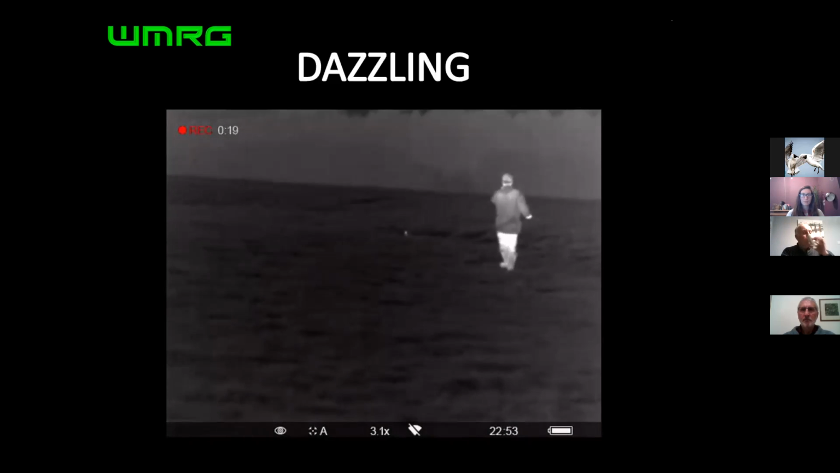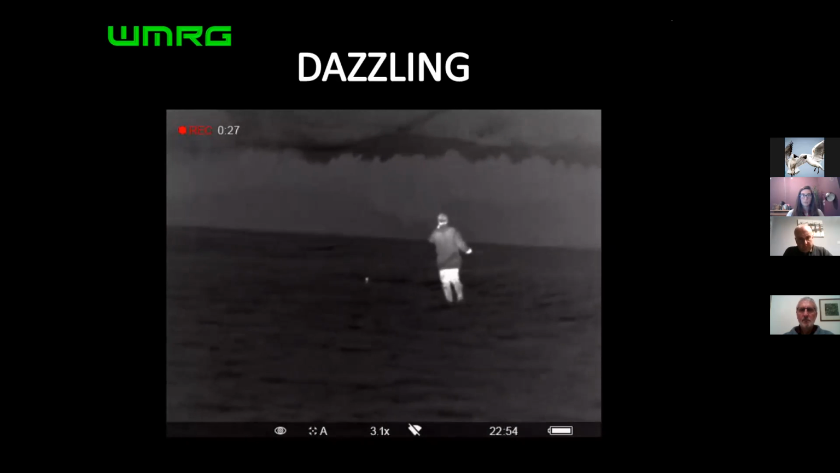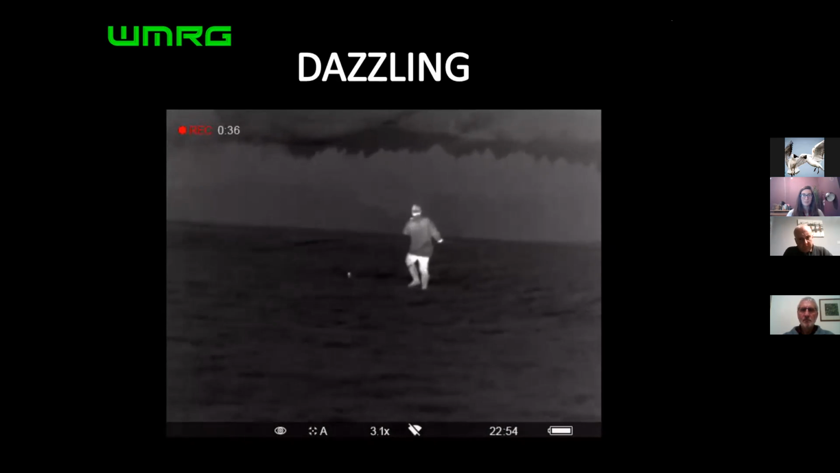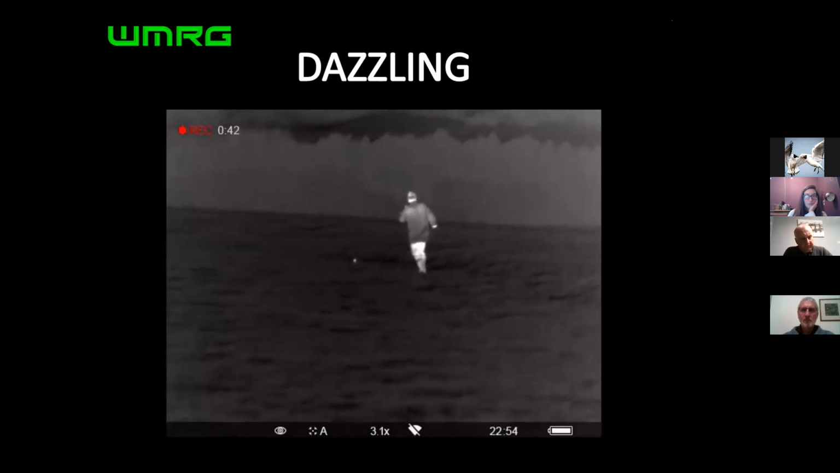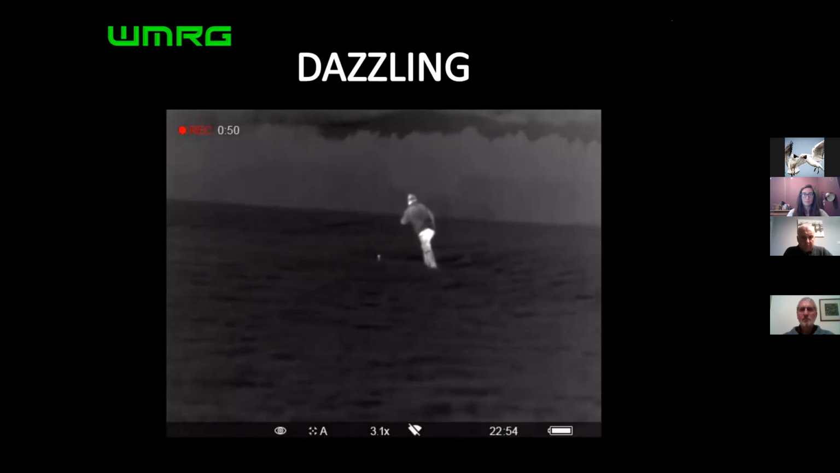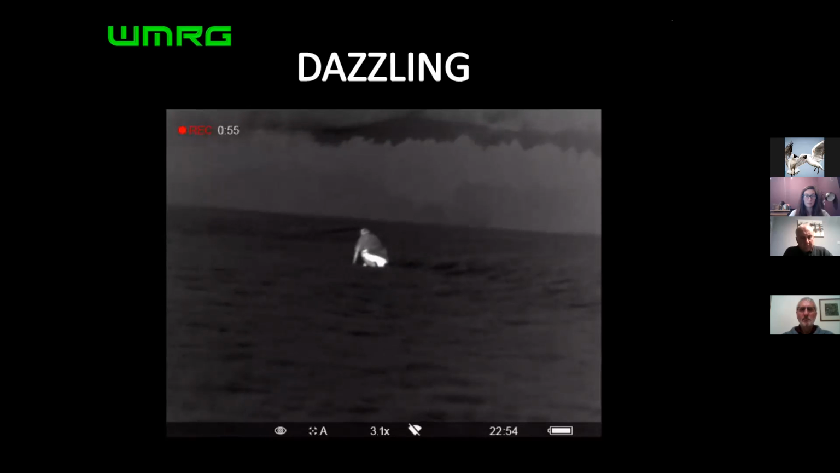So, dazzling. Now, for us, this has been a major game changer, because before thermal, I don't know if we were just really bad at it, or whether we just didn't have as many birds around as we thought we had. And we'd walk for miles, for hours, up and down fields with a torch, with a net, just looking for anything we could. And we just never saw anything. And I think between us we caught 2 birds in hours and hours of trying. Now, that's a woodcock that was just caught there with a really short-handled hand net.